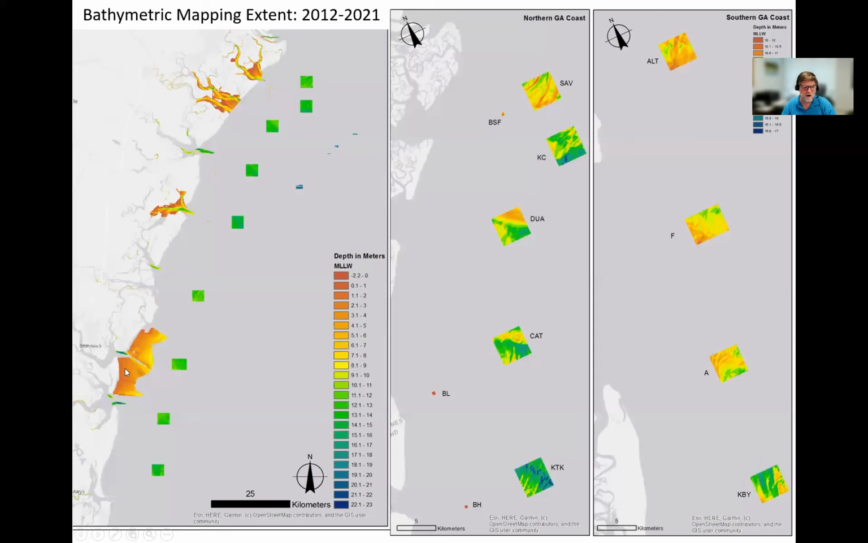We've mapped offshore waters with Sea Grant funding, offshore of the Georgia Sea Islands, and then we've mapped most of the Georgia rivers and are currently mapping deeper regions in the sounds, and we'll talk about that in a little bit later. We've also mapped the offshore reefs, which are within 10 kilometers of shore. These are the reefs that are more likely to be accessed by the public. And that's what we're going to talk about today.